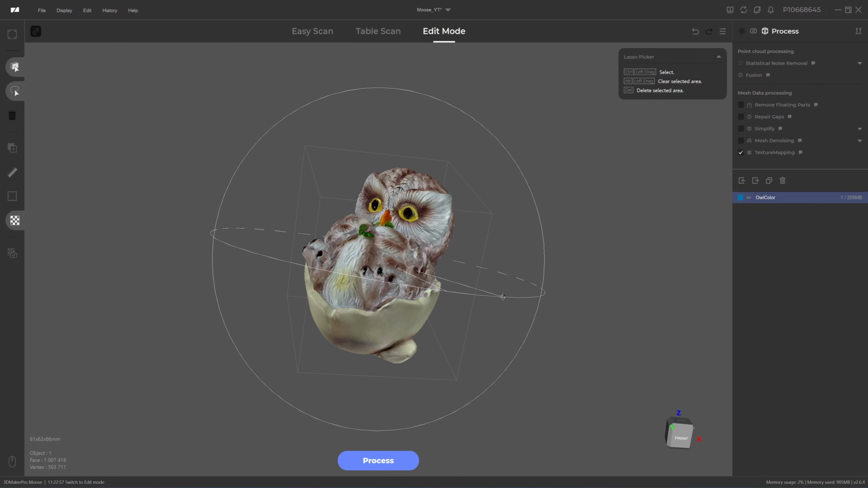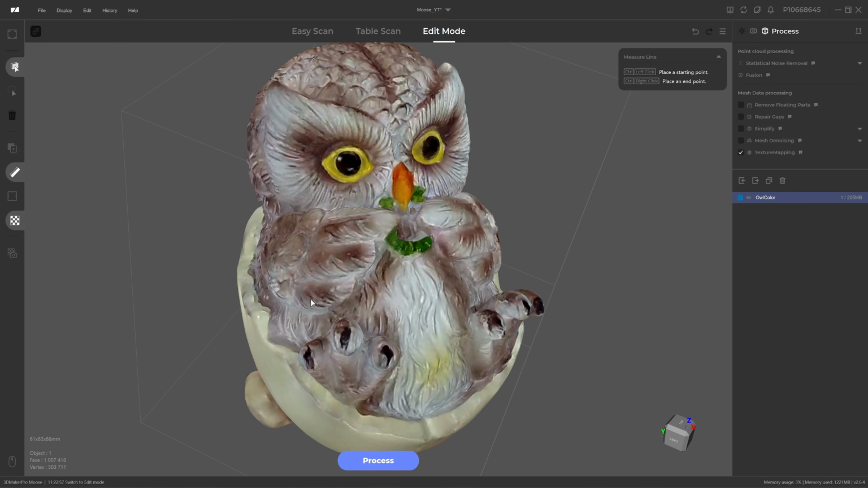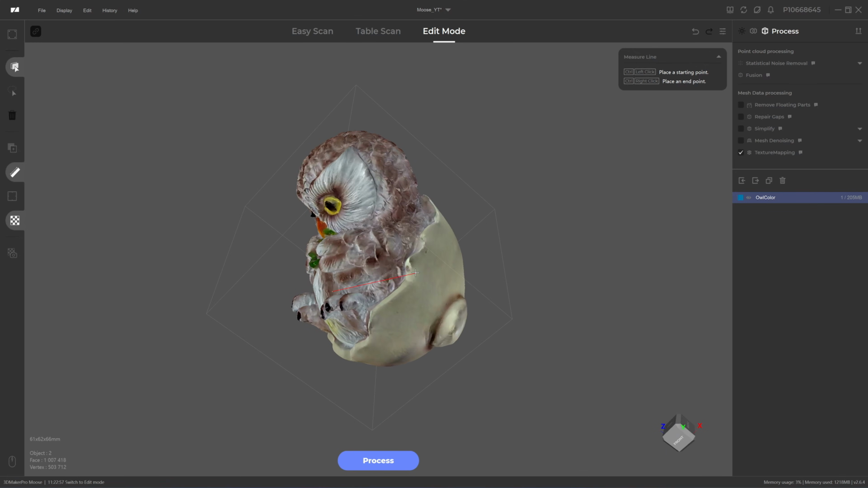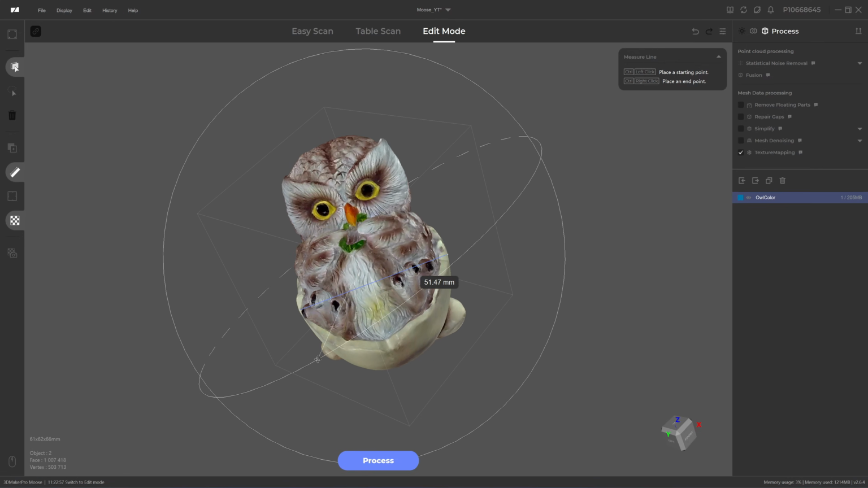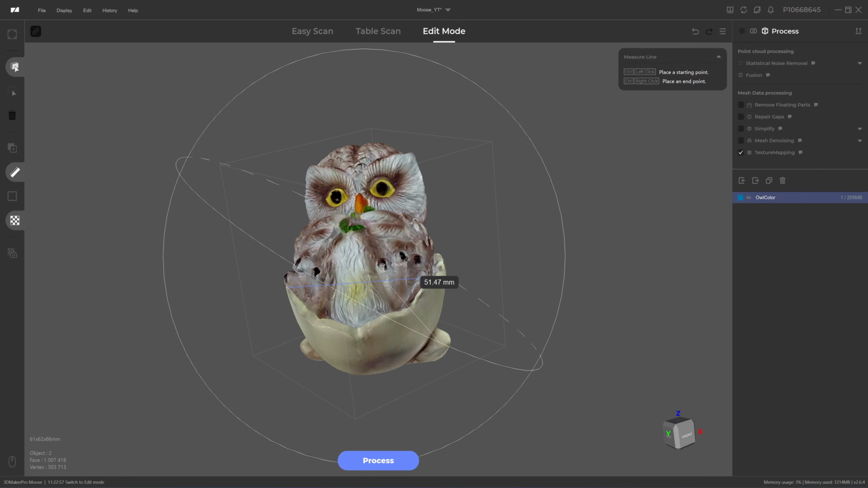This is a very good feature, and you can also measure the size of the object. Control and left click, and I move to the other side. Control and left click, and then Control and right click. Okay, now you have the width, 51.47. Not only can you align the object to the plane, but you can also measure the size of the object.